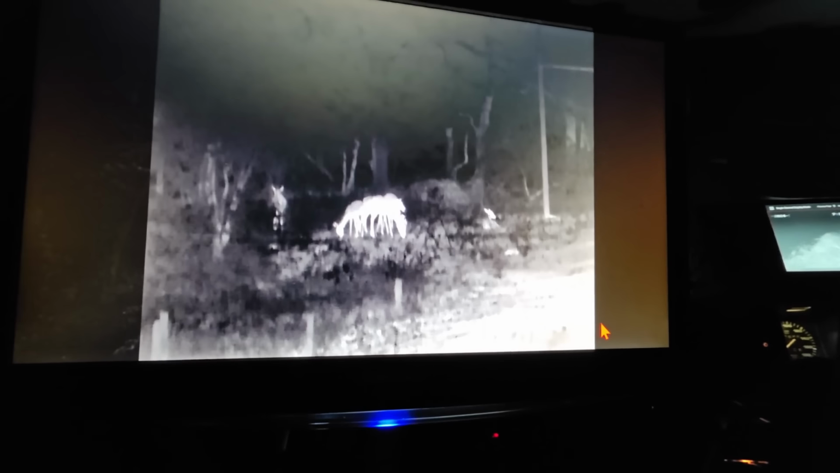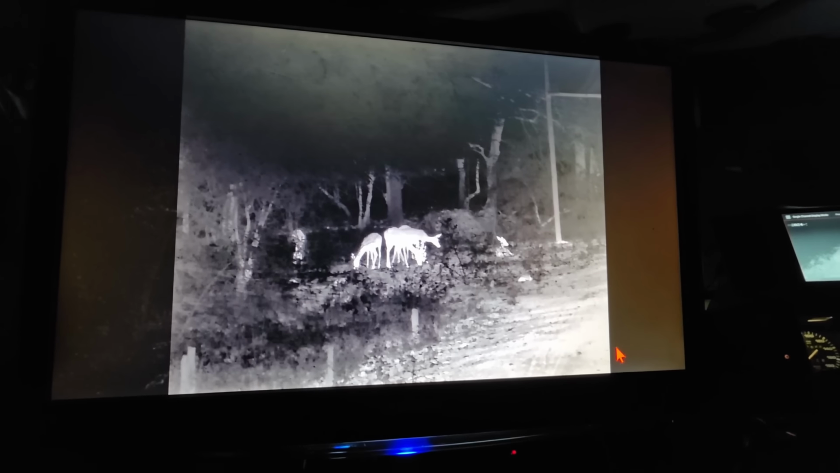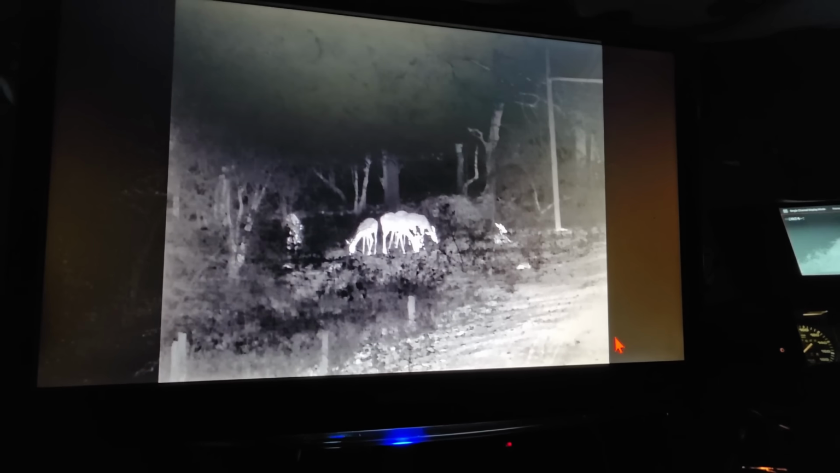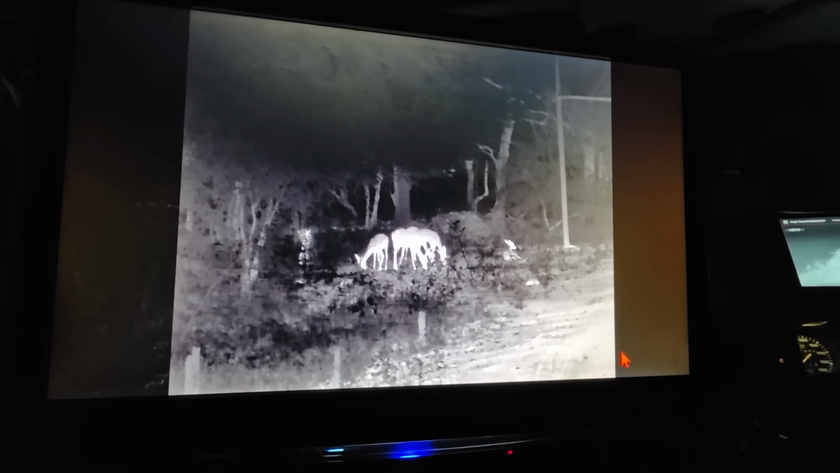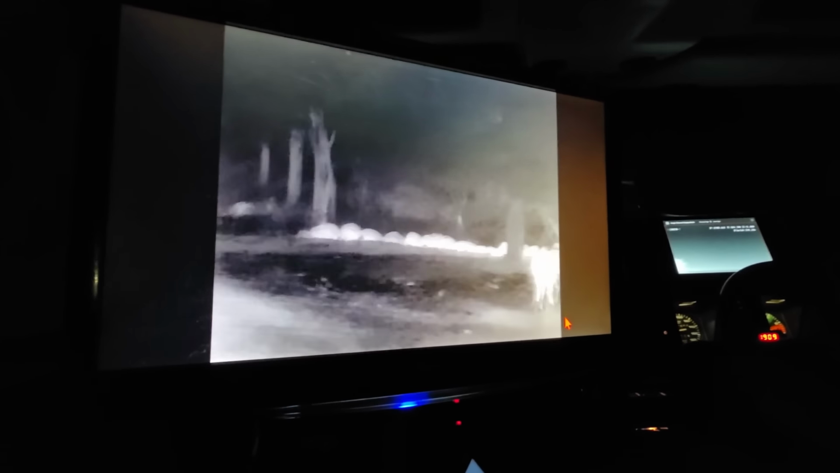Now this camera is not my primary camera. This is just a secondary camera that I use for driving around while I'm driving. So it's not as clear as the other one, but it's perfect. I mean, you can clearly see, even through there, you can see them there. I can hold the remote in my hand, and you can turn and pan it around as I go. It's a big bird. So I can hold the steering and do this at the same time.